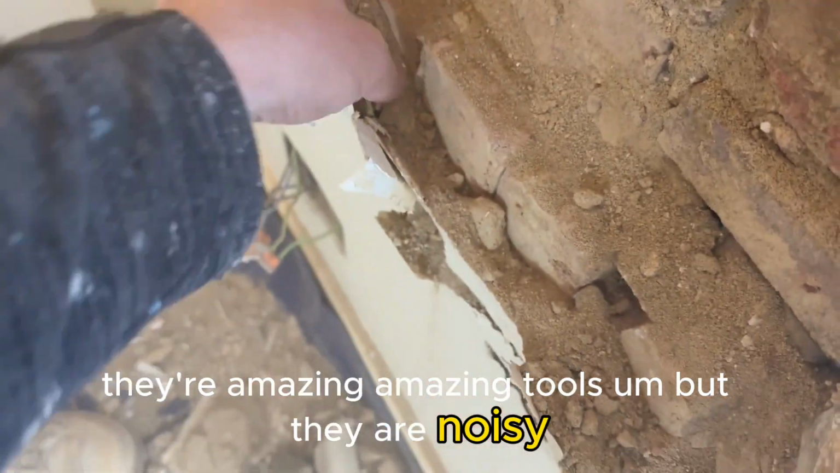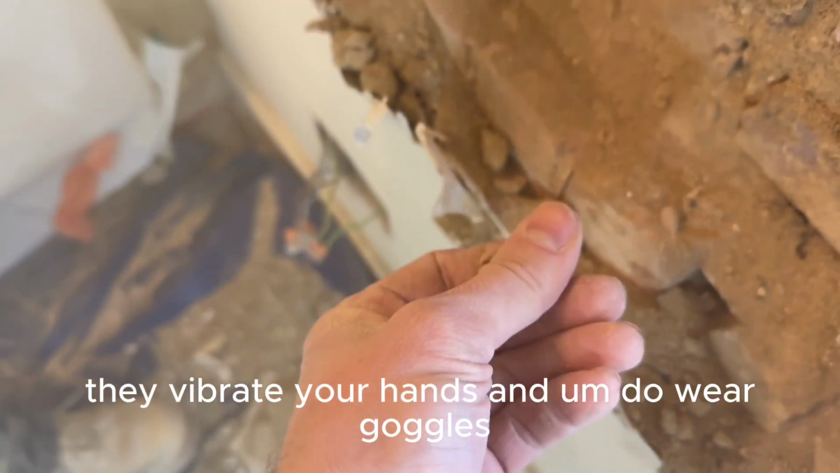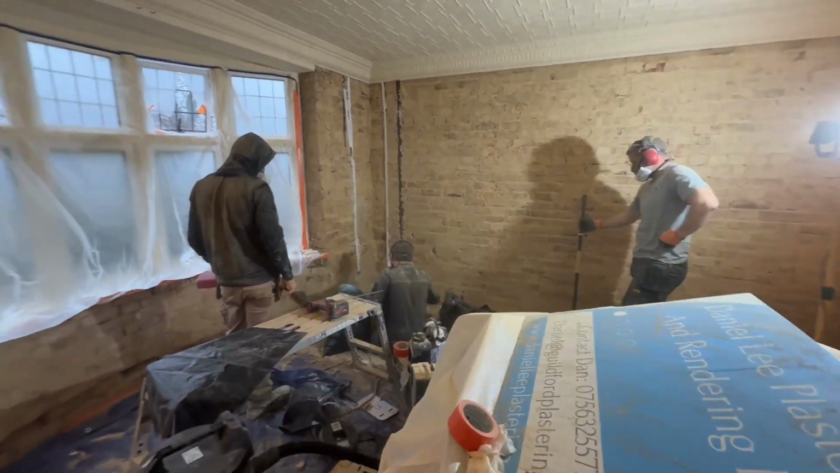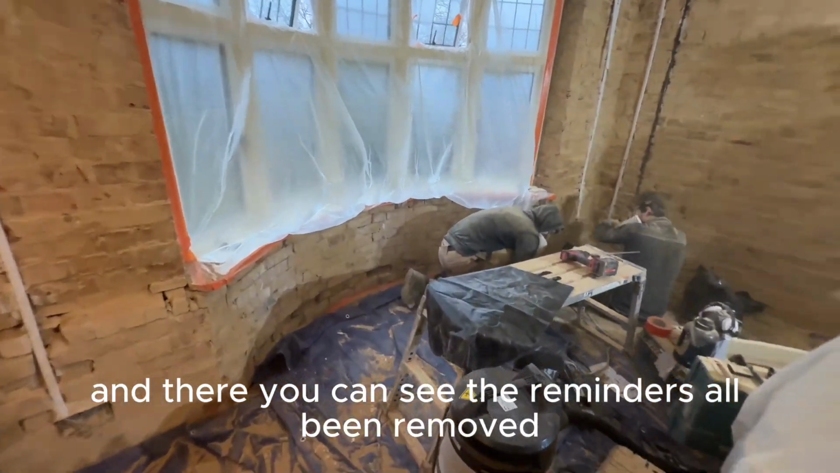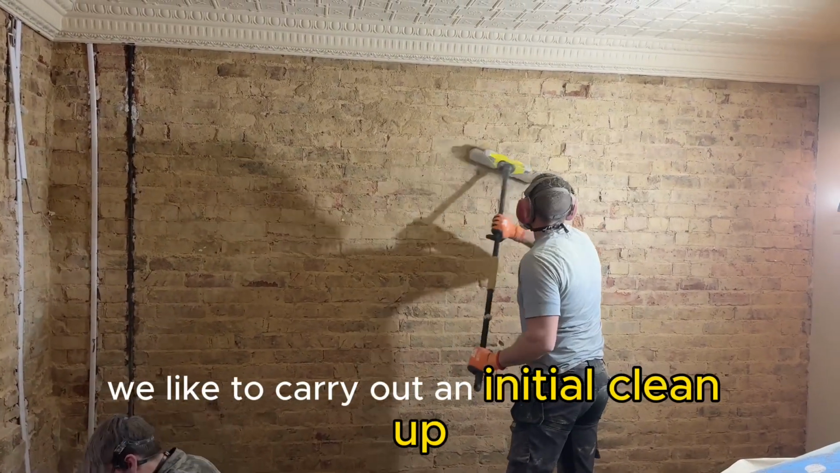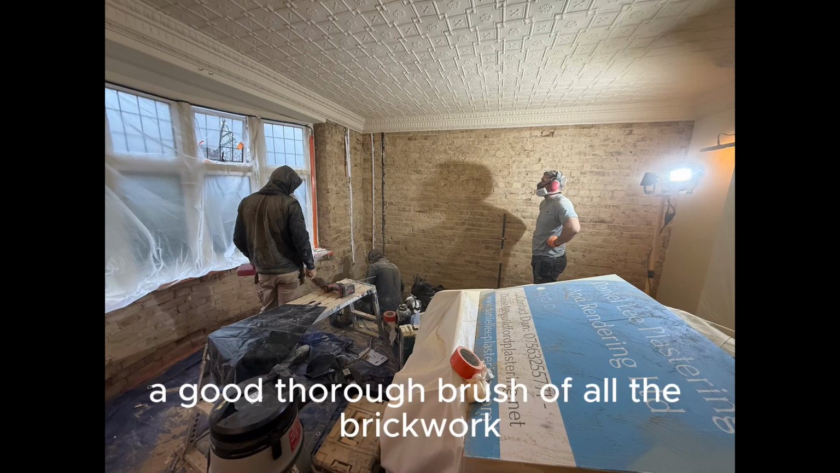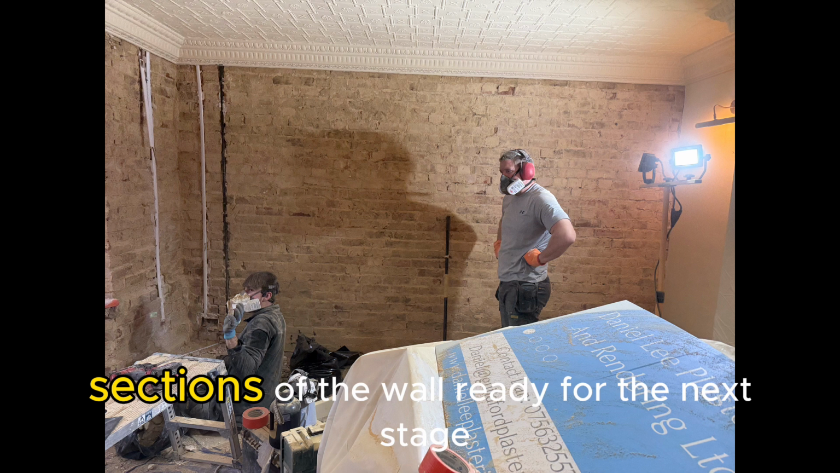They're amazing tools. But they are noisy, they vibrate your hands, and do wear goggles, a dust mask, and I like to wear anti-vibration gloves. And there you can see the render's all been removed. So now this removal is complete, we like to carry out an initial cleanup. So that is a good thorough brush of all the brickwork. And this is the final shot of the exposed sections of the wall ready for the next stage.